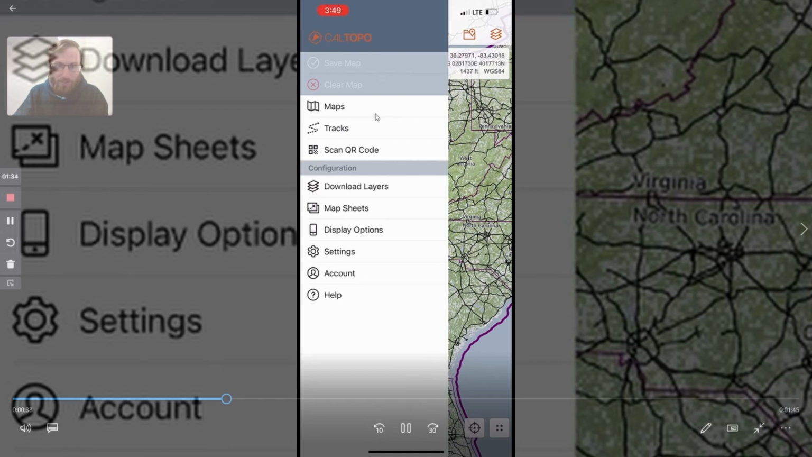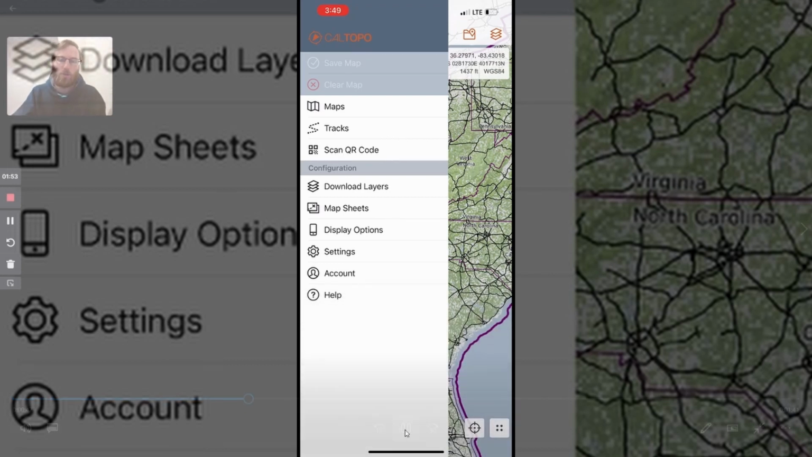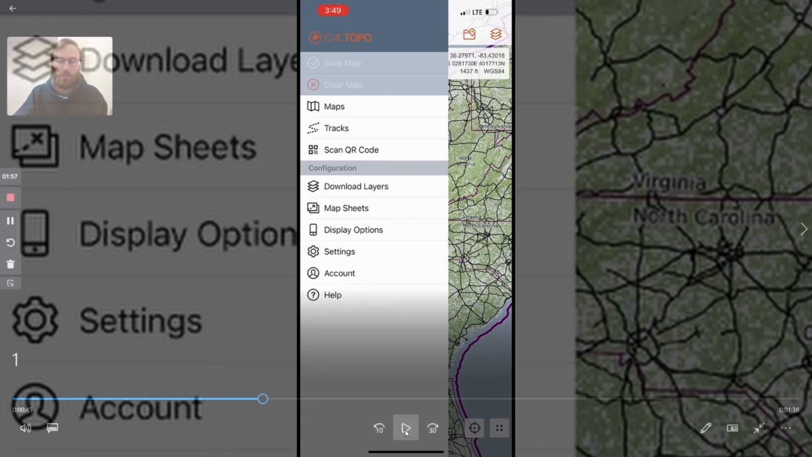So you start with your maps. When you make various maps, they'll be under the Maps tab here. When you start adding things to this, this is where you can save it or clear it, and if you want to reopen them, they'll be in your maps. Your tracks is for if you actually want to track where you're going out in the field. Scanning the QR code is for if somebody wants to share a map with you, and that's one of the nice things about this: you can share this between your buddies.